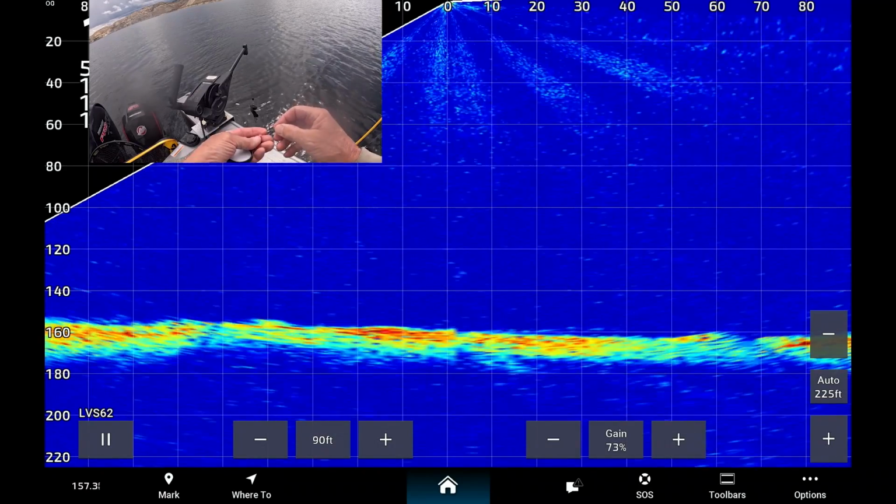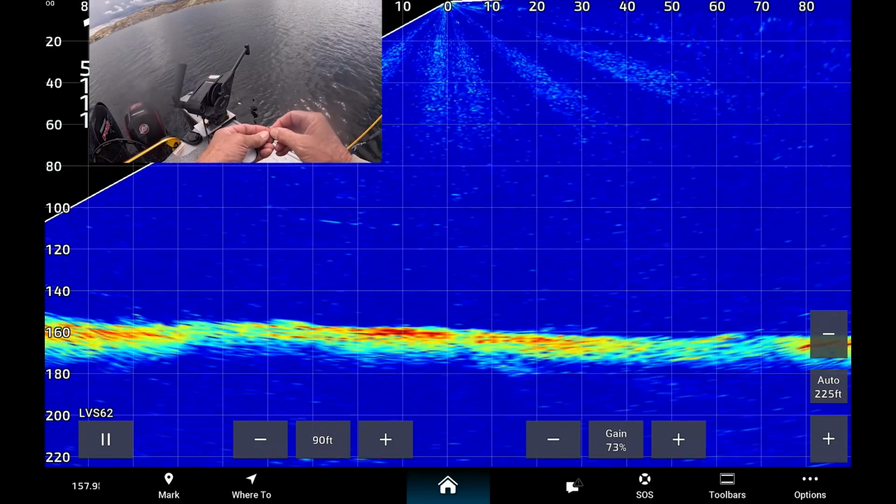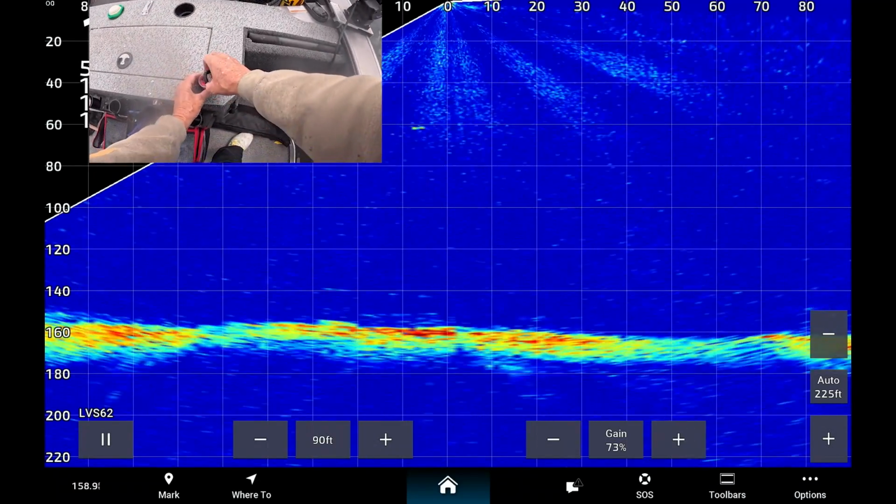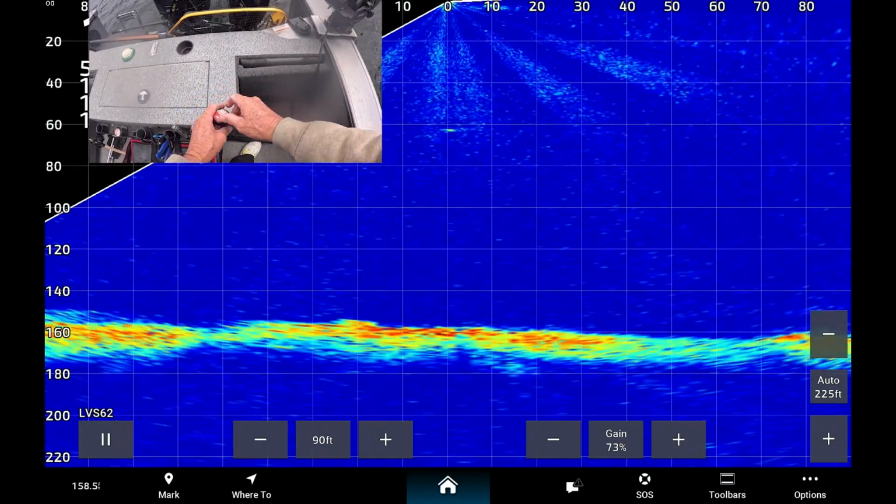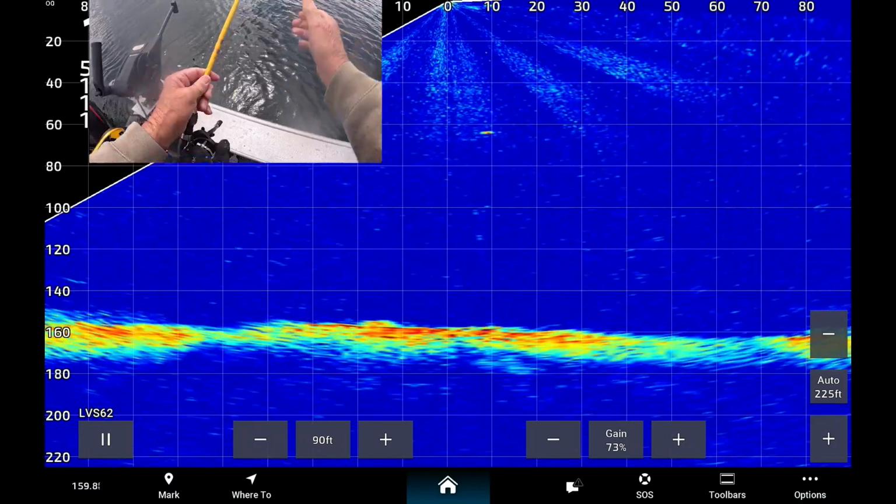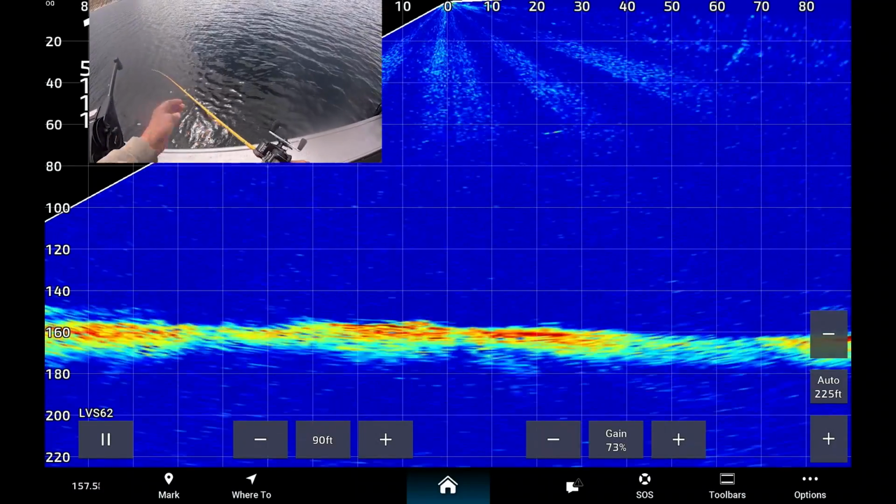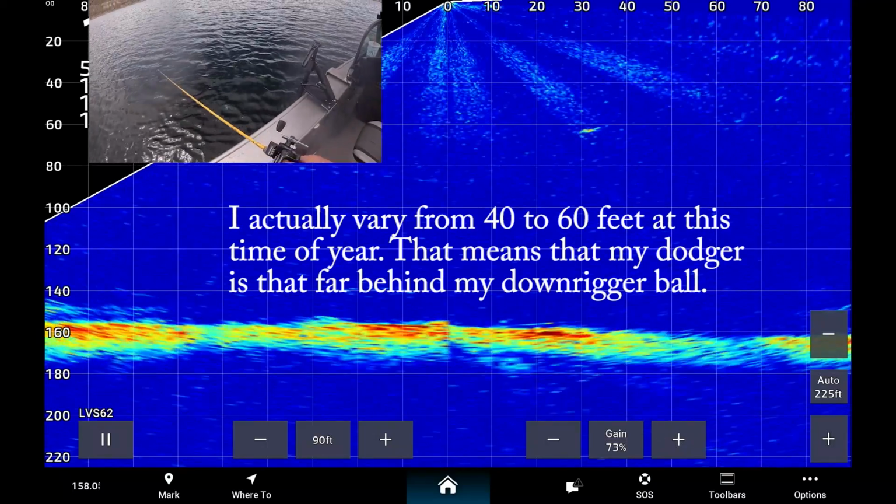I'm going sideways. I'm not doing any of those things that other people do. That's just a pretty simple thing for me. And we'll go ahead and get that back out. I'm going out 50 feet behind the boat now, so I reset it and get out there 50 feet, and then I'll put it down.